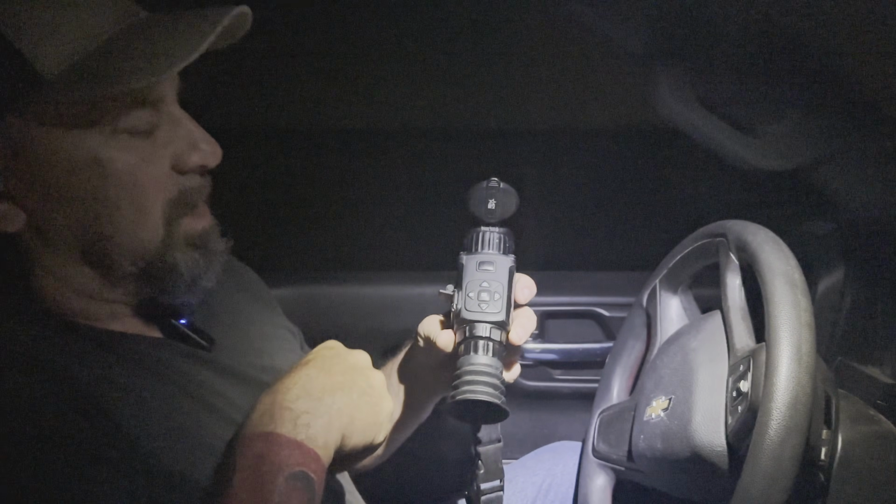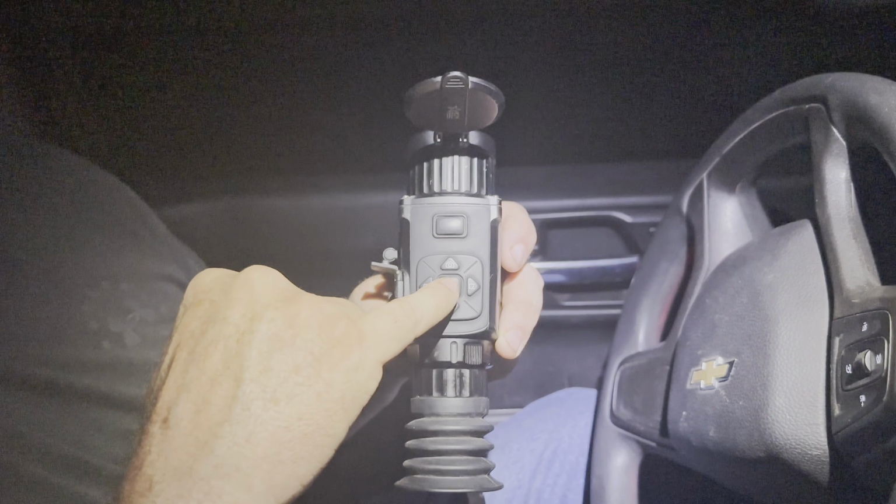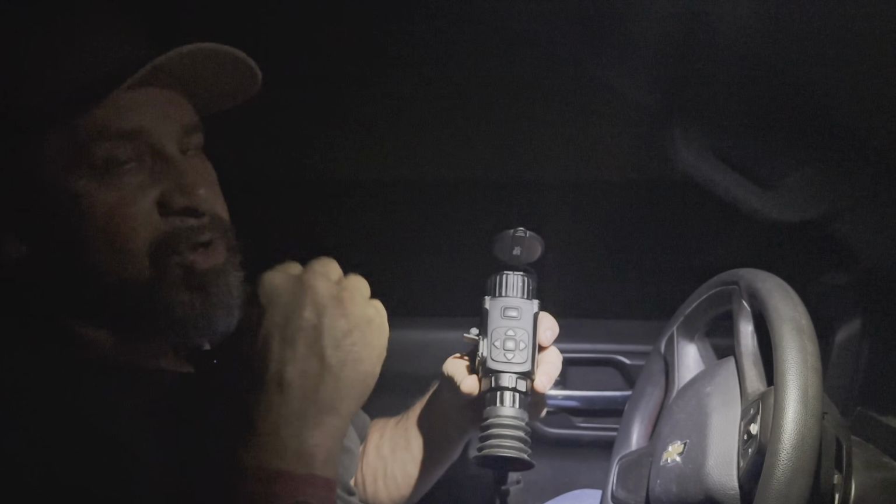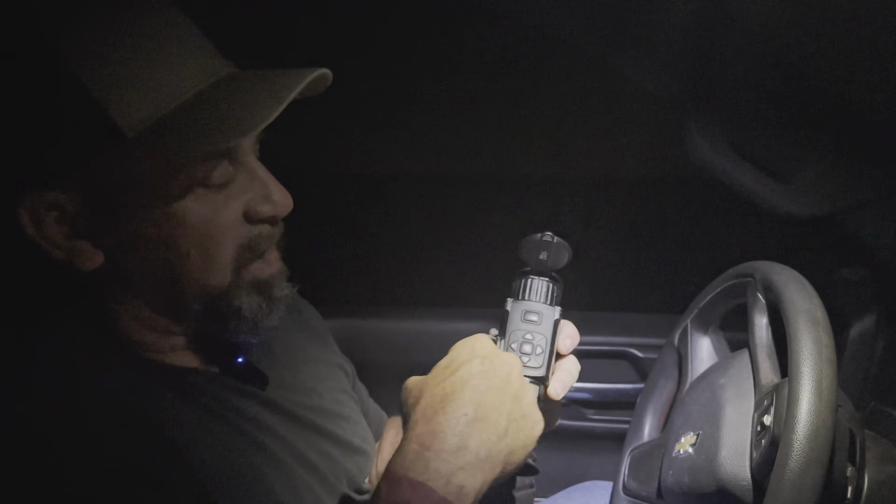If you want to get into your menu, your menu button is a 5 second hold in the center, so it's your center menu button. So you hold that for 5 seconds, and then your menu will come up, and it'll be on the left side of your screen, and then you use these 4 buttons to navigate through your menu. Super, super easy. I mean, I have guys that are 80 years old that can figure this thing out in no time once I show them how this thing works.